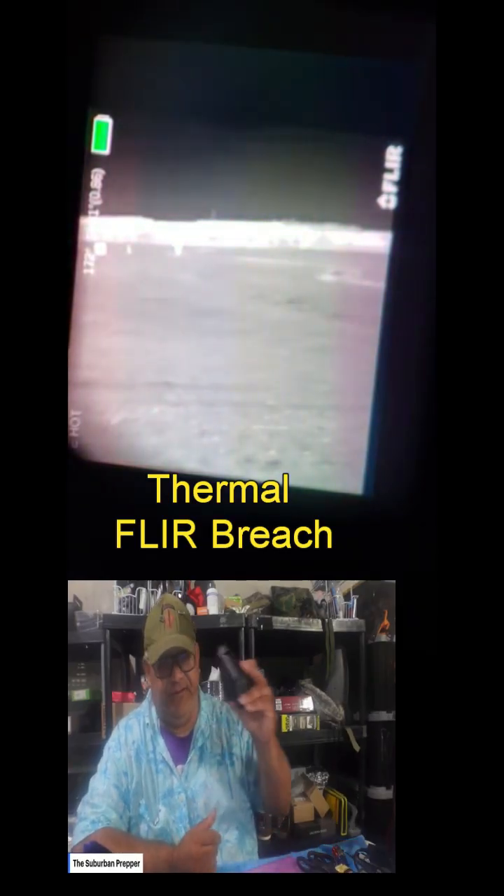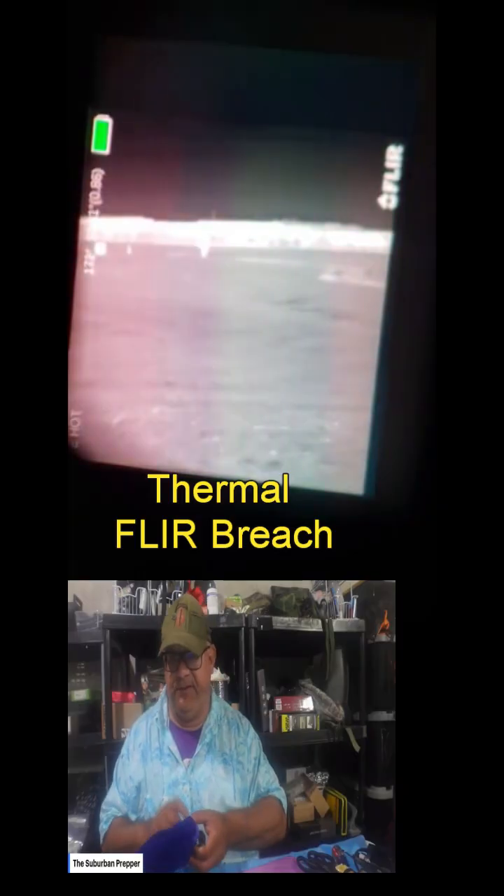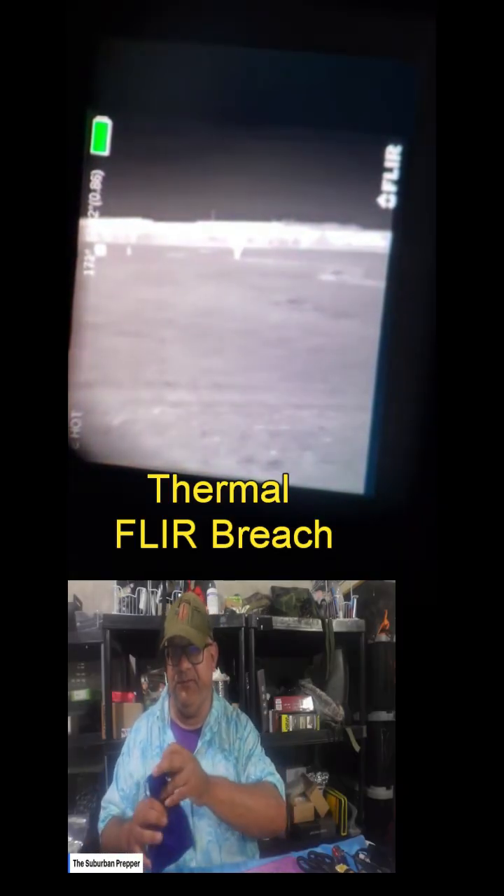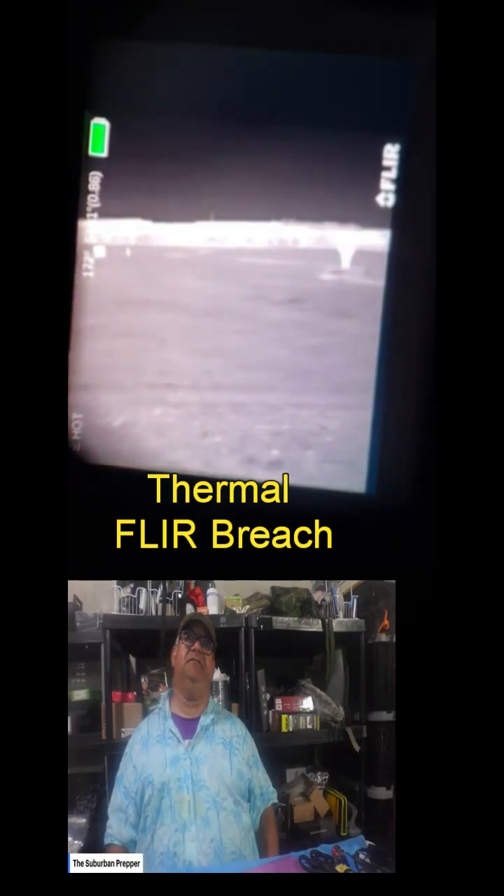The thing is, this is a FLIR system. Okay, forward-looking infrared is what FLIR stands for, and it's got a Boson core, and the resolution is 320 by 256 with a 12-micron pixel pitch. The smaller the microns, the better the picture. So this image is pretty detailed. And you'll see on a video that I got coming out soon how detailed it can be.